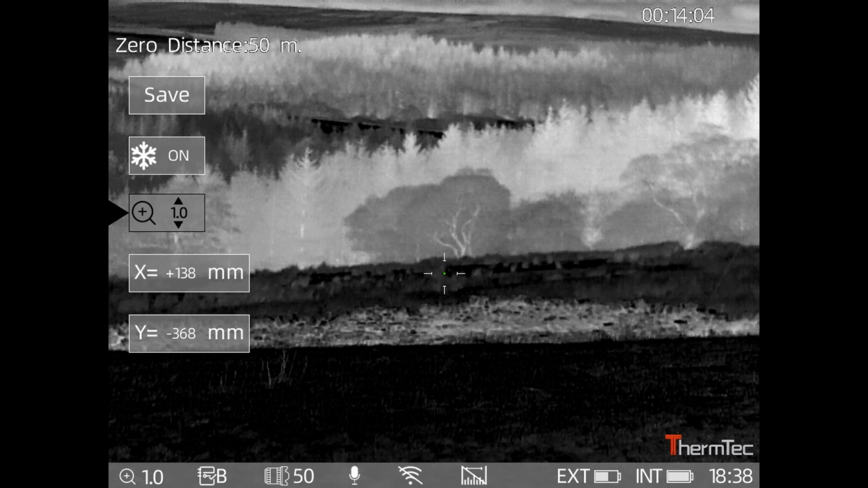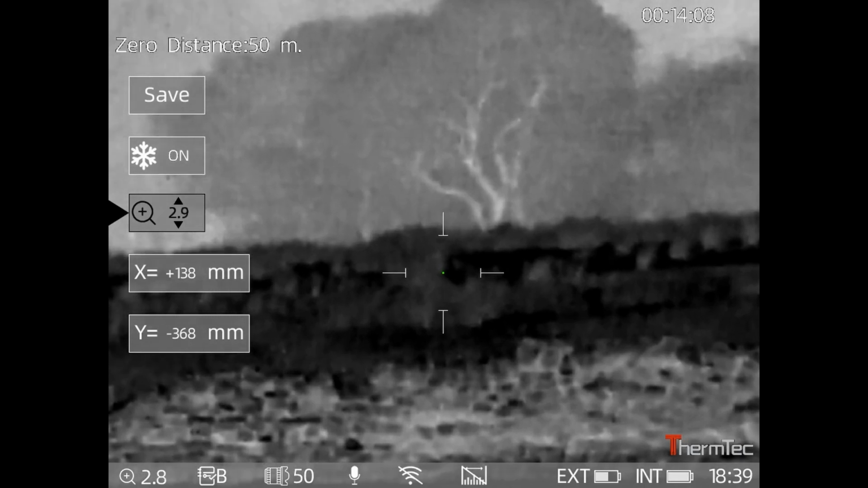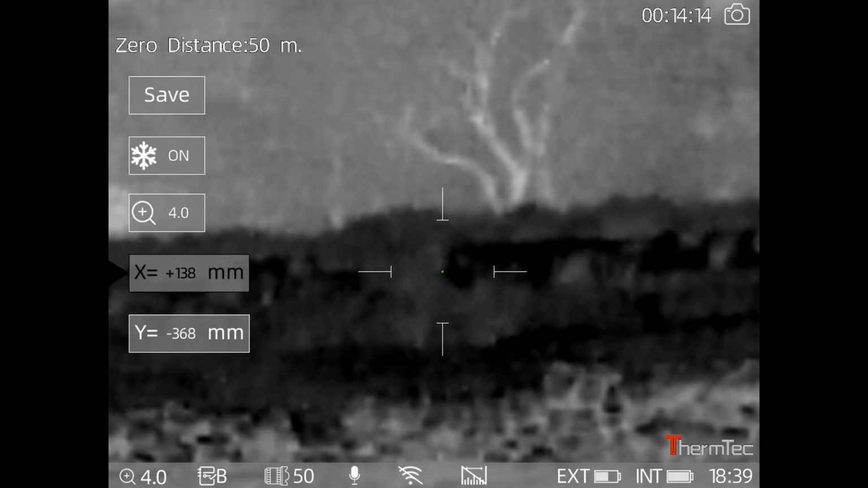Here I'm just increasing the magnification because it gives you a much finer tuning on the X and Y axis. Once zeroed, I always write down my X and Y axis for all my scopes, just in case something gets reset by accident and I don't have to re-zero again.